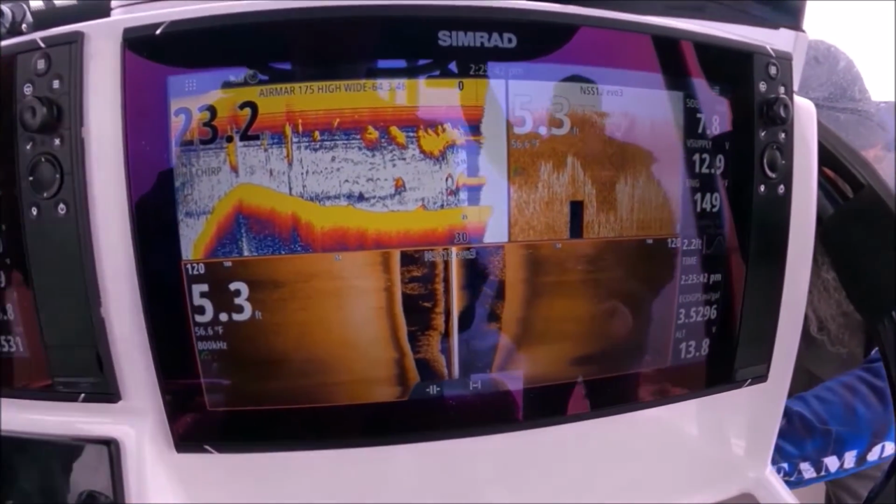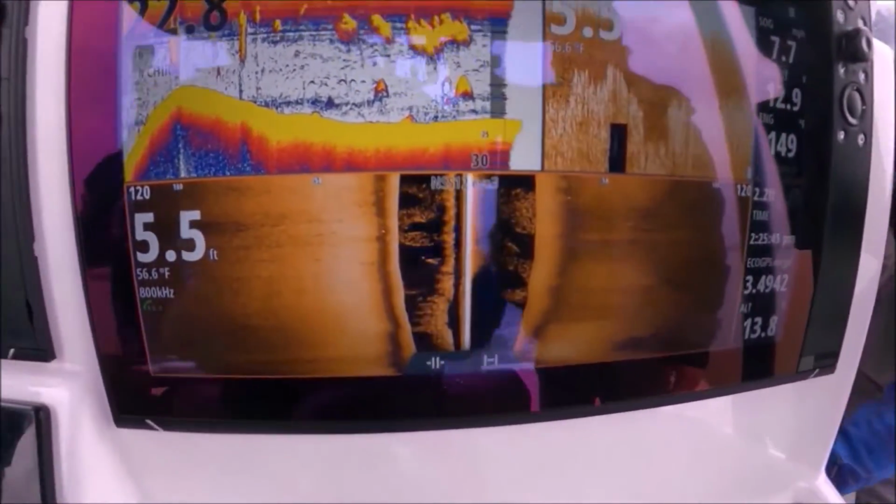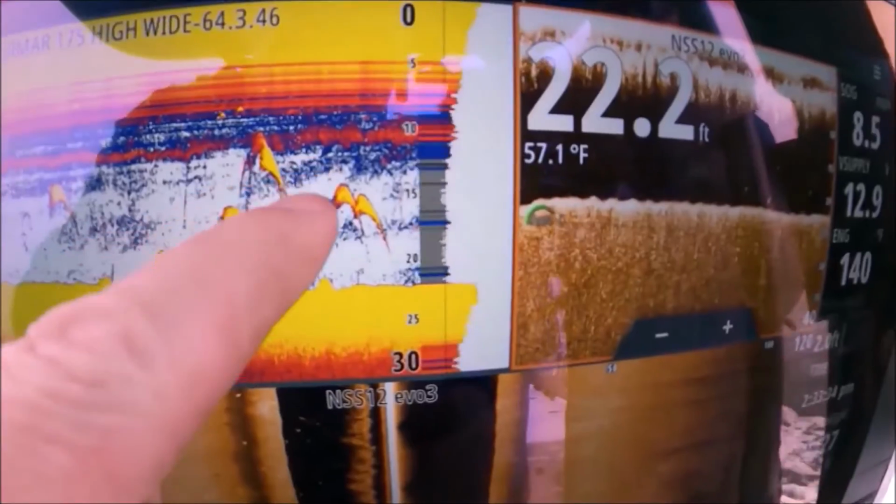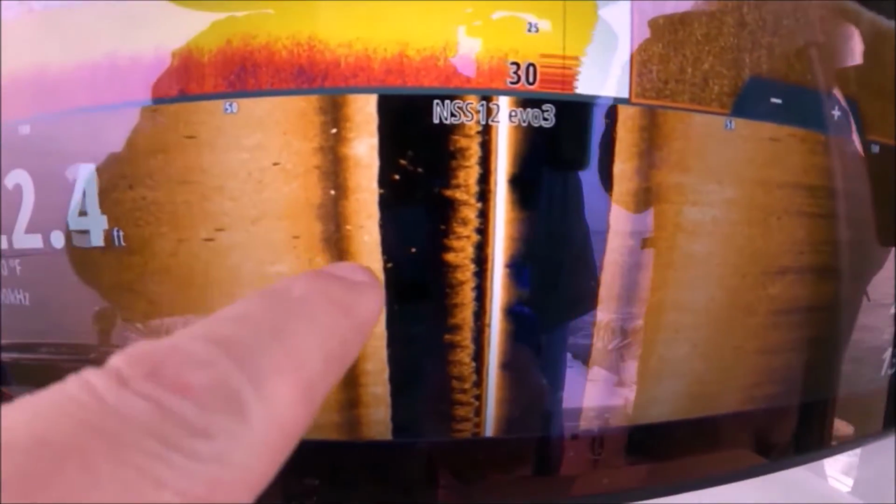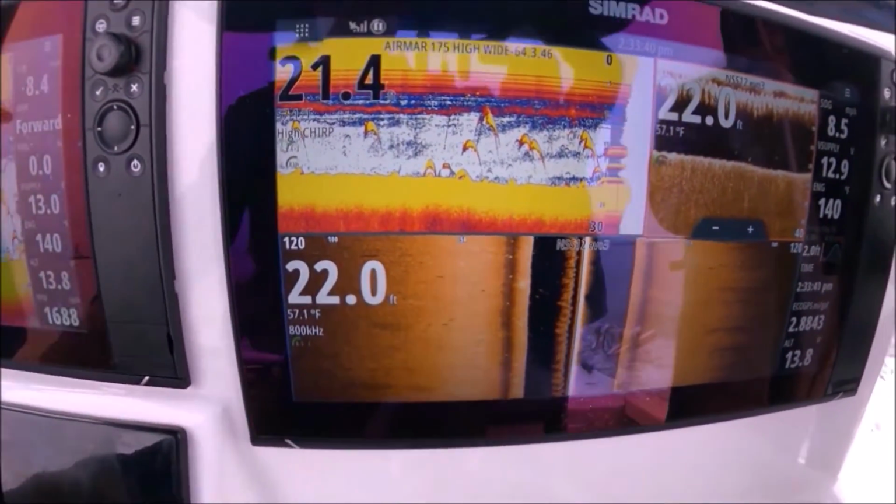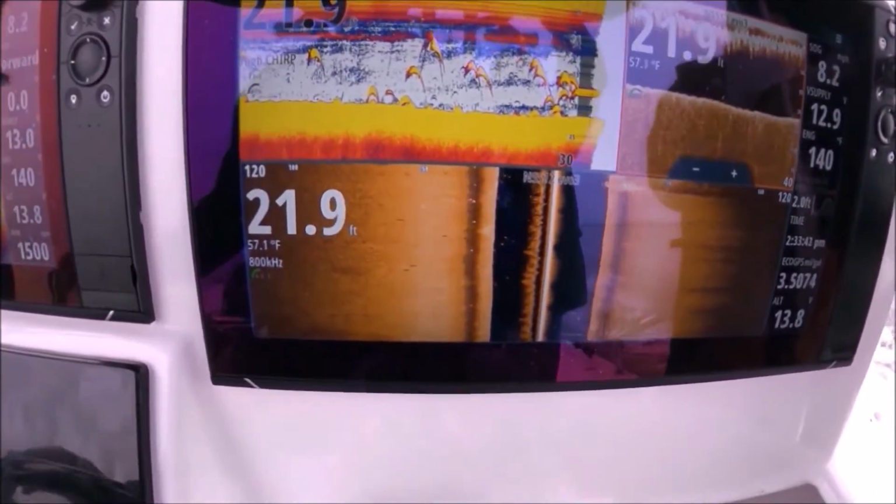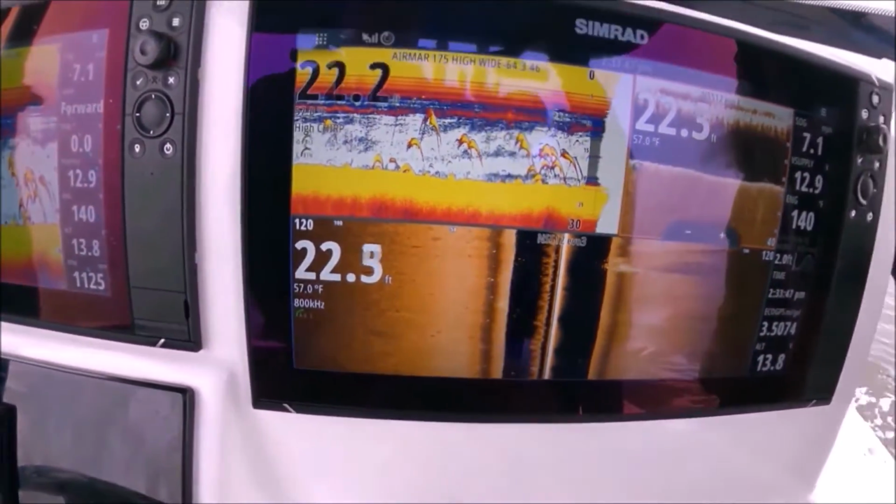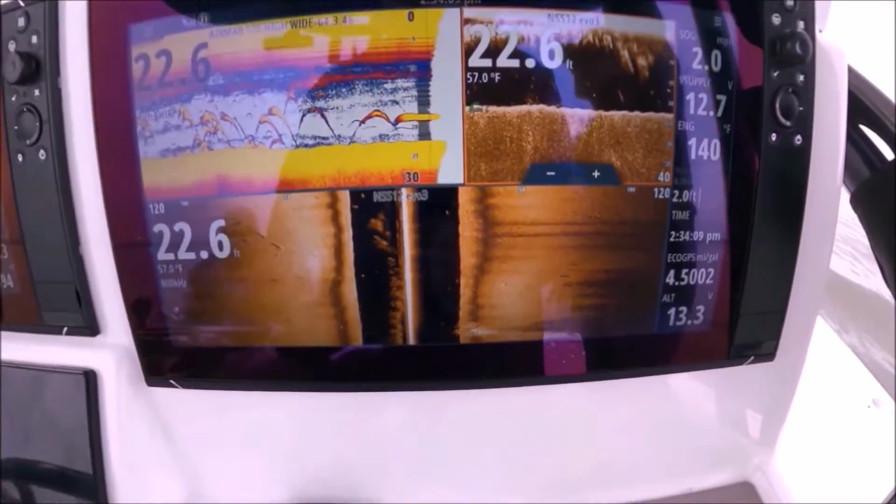Man, look at this. This is what we like to see. This is where we jig those flutter spoons a lot, right around all this bunker. We're seeing some stripers here, seeing the shadows, see the returns right there. They don't look like giant fish, but those are stripers. All right, here we go. Grab your spoons, guys. Here they are. Tons of fish, lots of good marks here.